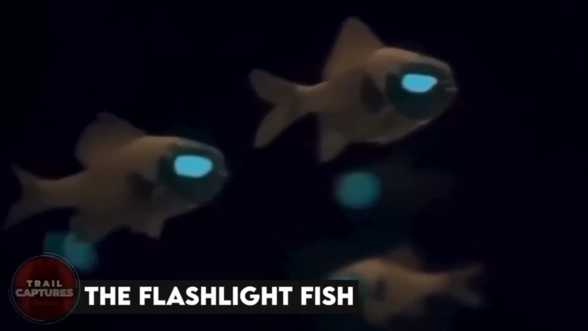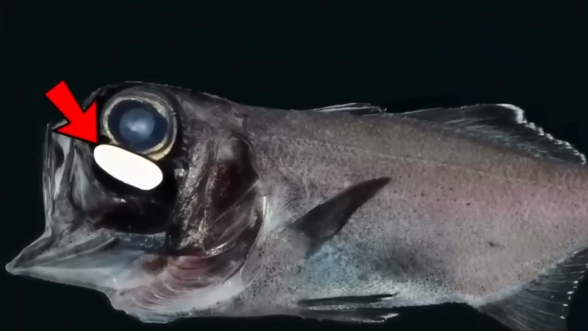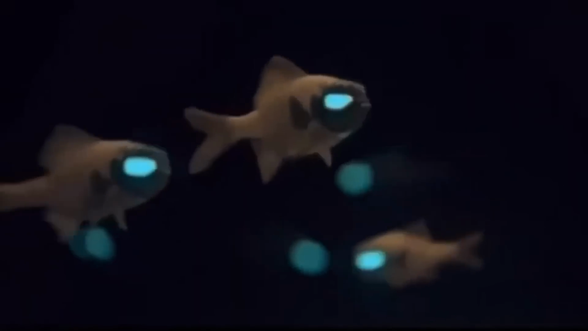The flashlight fish. The video showcases the mesmerizing flashlight fish, which are found in the deep waters of the Pacific Ocean. These unique creatures have special light-emitting organs located beneath their eyes that give them an otherworldly appearance. The lights can be used to attract prey or communicate with other fish. The video captures the fish swimming in schools, creating an incredible visual spectacle that looks like something out of a sci-fi movie.